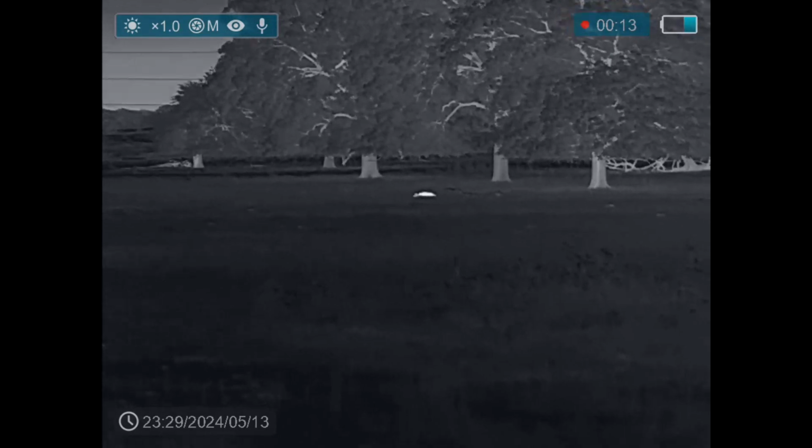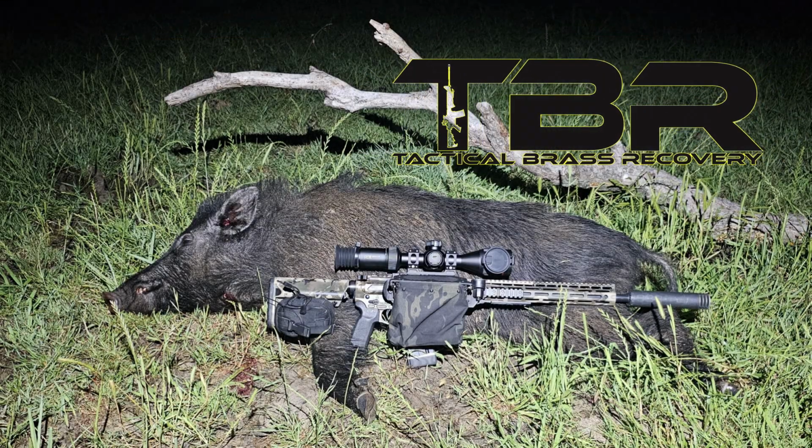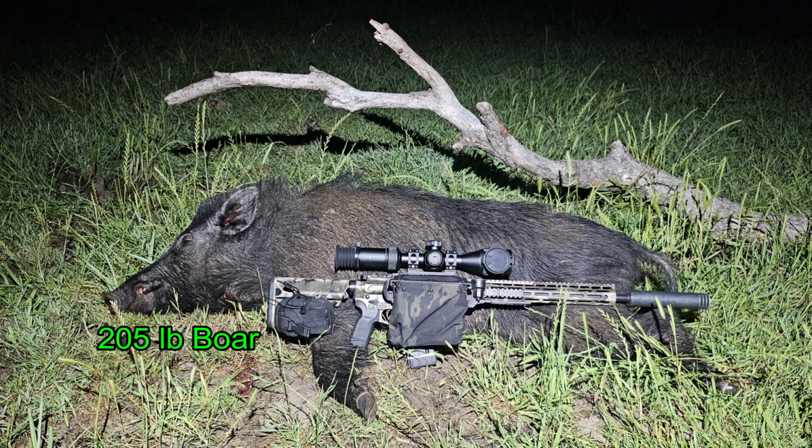I'm not going to be shooting anything else, so I work to get myself out of the mud. Brass Catcher by Tactical Brass Recovery. As a night hunter, I'm always going to need a light source, and I'm using an Army Tech Wizard C2 Pro Max headlamp in order to get the illumination for this shot on this 205-pound boar.